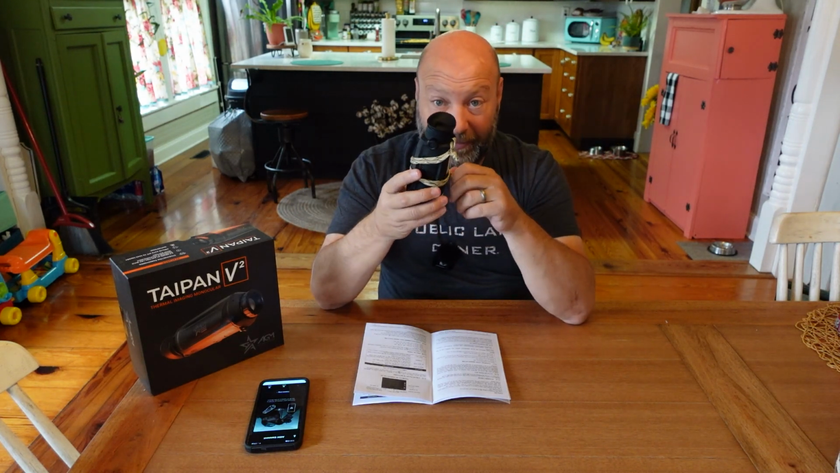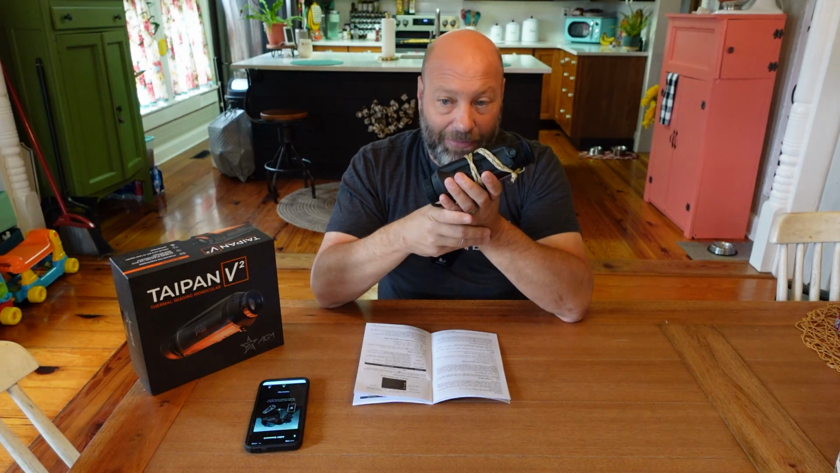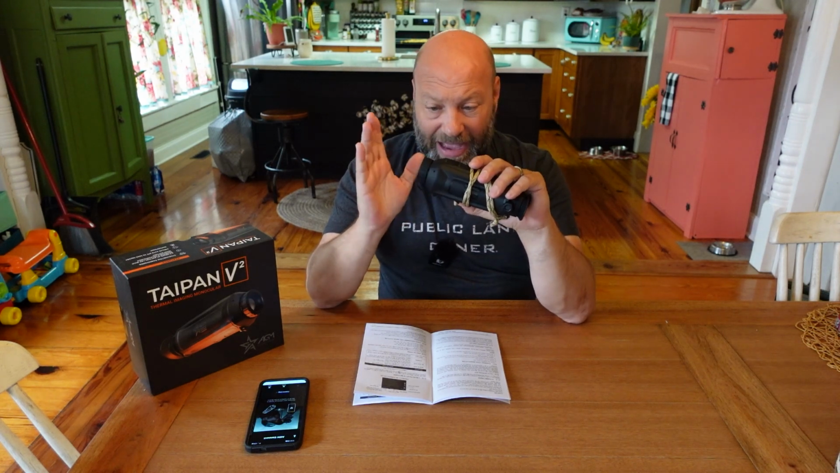Then we got this one, 386. Honestly, my next one will probably be something in the 600 series, but when you do, you're paying a lot of money for it. I think this one right here, this 384 resolution, is affordable. Again, realistically, street price, it costs about as much as an iPhone does. And think about how many times people buy that stuff without blinking an eye. And this is such an incredible tool. So this, I think, is the sweet spot right here.